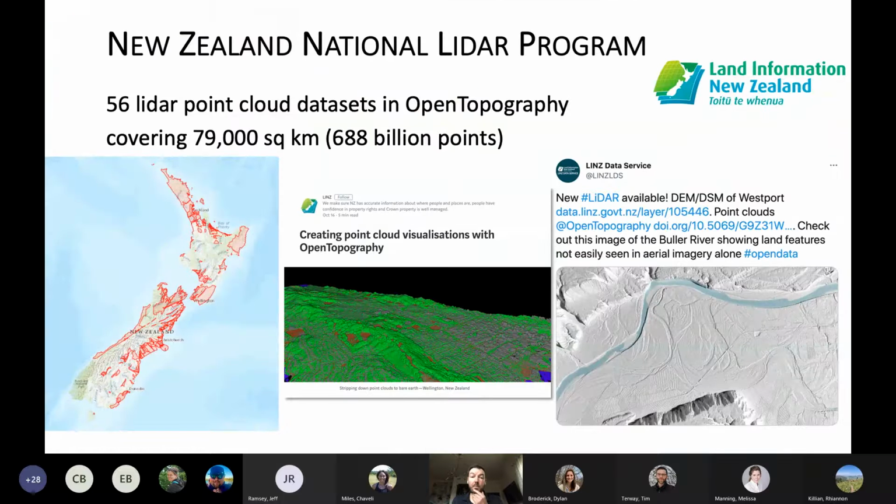So quickly, moving now into other examples of people using Open Topography to make their data available. As I said, we're the partner with Land Information New Zealand to host the data they're collecting through their national LiDAR program. Right now there's 56 LiDAR point cloud data set polygons covering about 79,000 square kilometers in New Zealand. That's the map on the left. These data sets come in, we get about one per month from New Zealand.